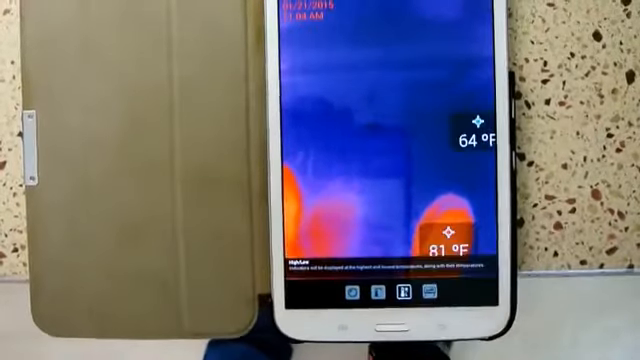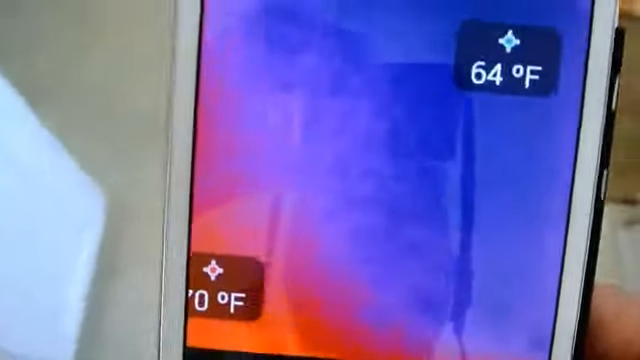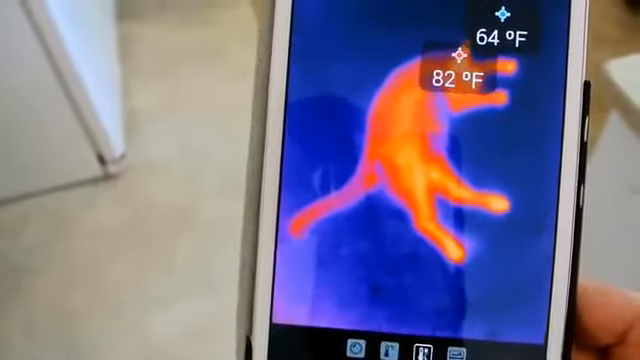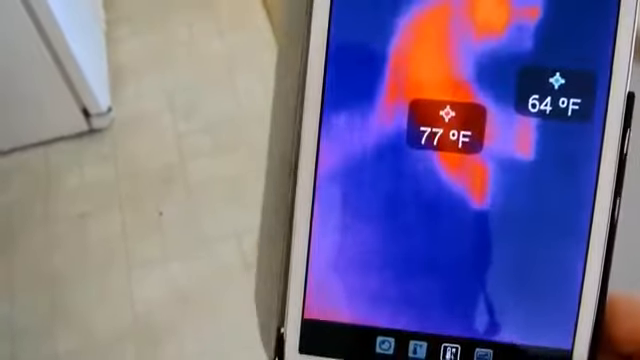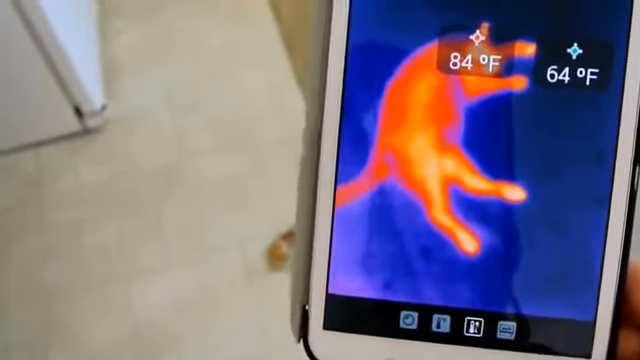Okay, next we have a high-low mode where this camera will basically show you whatever is the highest and lowest spot on the screen. In this case, we have the cat. So you can see he's the high at 84, with the carpet being 64 in the background.